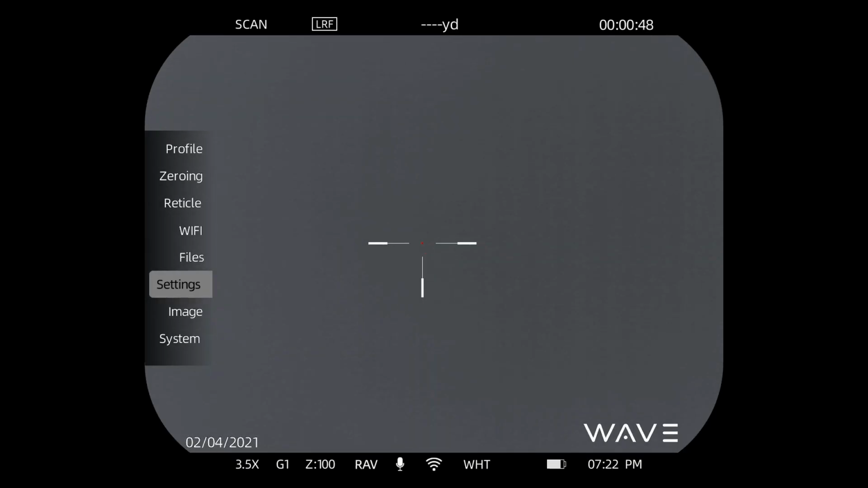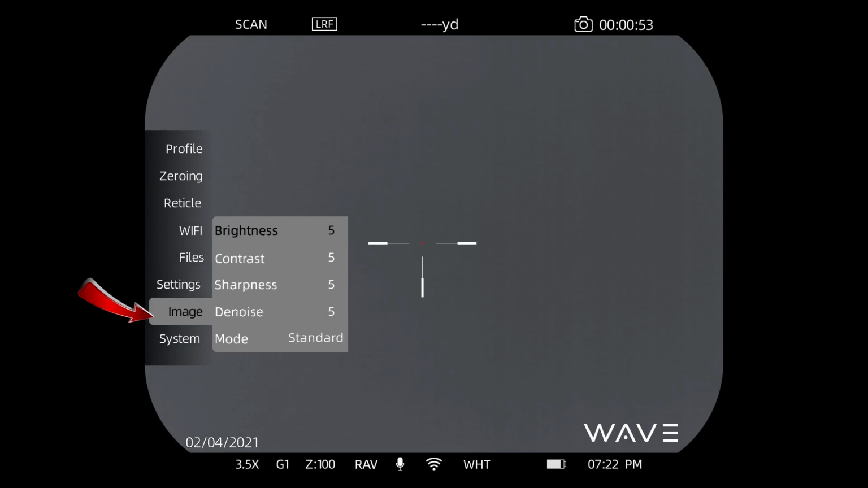We'll come down to image. Now, this is where the user can control the underlying settings of the sensor. This is not display settings. This is sensor settings. So if you want to manipulate brightness, contrast, the sharpness of the image, or how much noise is in the image, or we have a couple of quick sets.